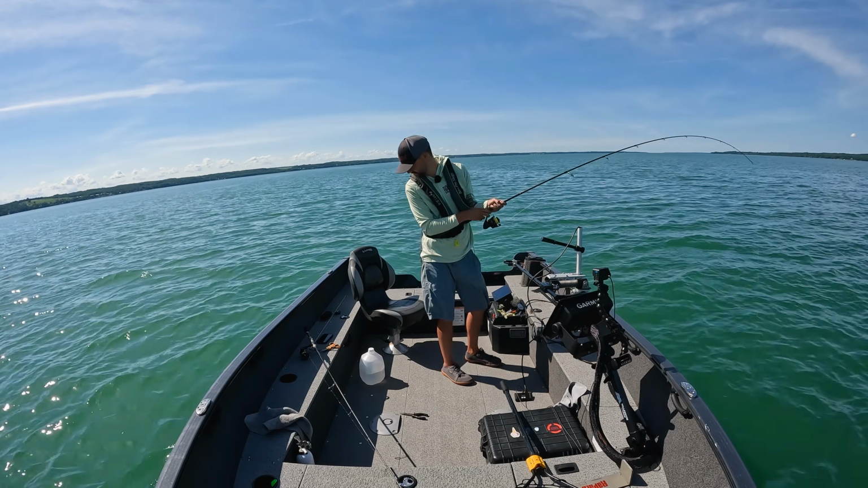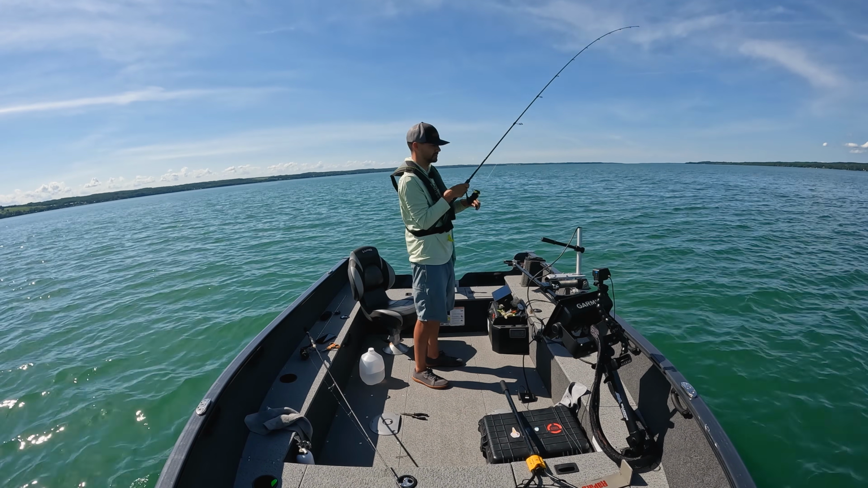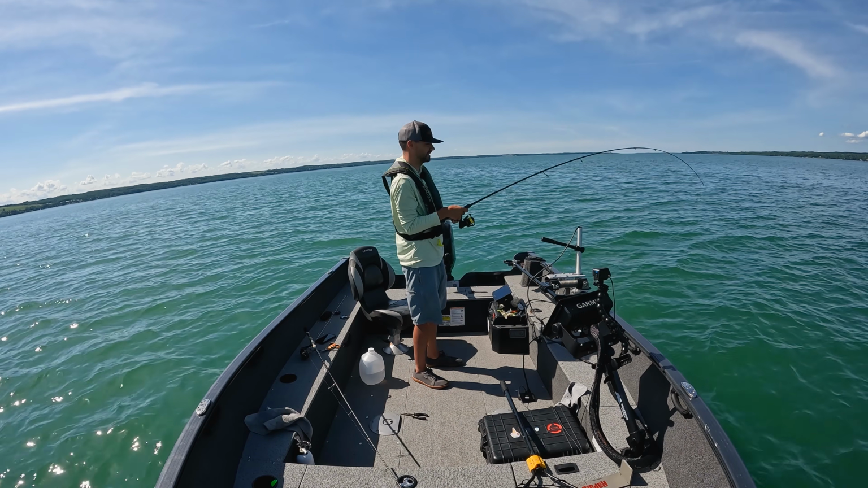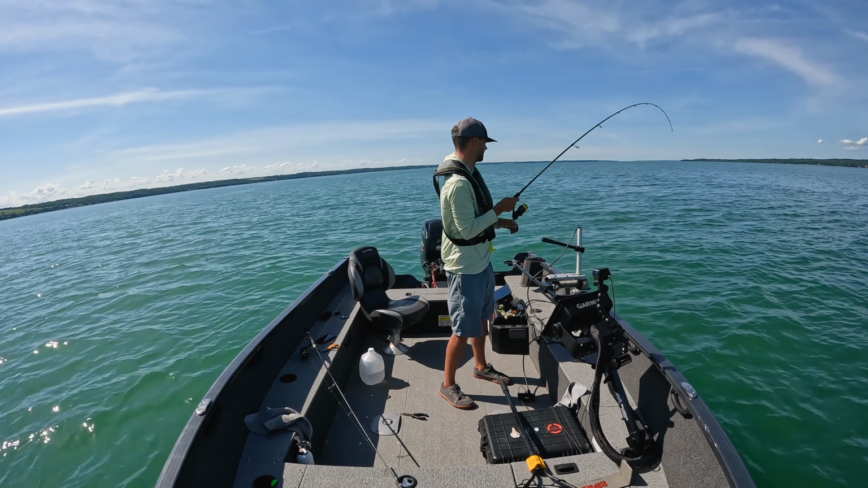This is probably the last fish of the day. And this is 15-pound braid and a 12-pound leader, which I should be running like 15-pound leader just because of line nicks and teeth and stuff.